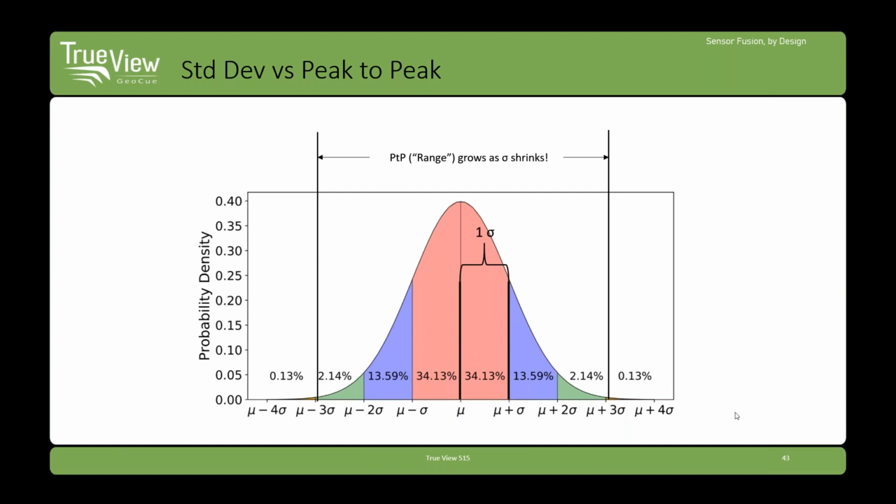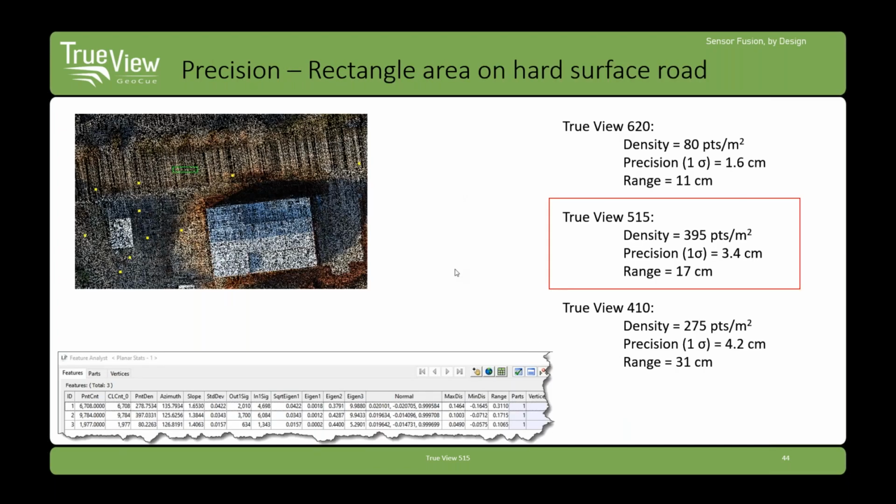So here's what spread would look like. And if you look in a profile view, you'll see the entire spread. But remember, the spec always looks less than the spread you see because we talk about one standard deviation. So here we have this for the 620, the 515, and the 410.